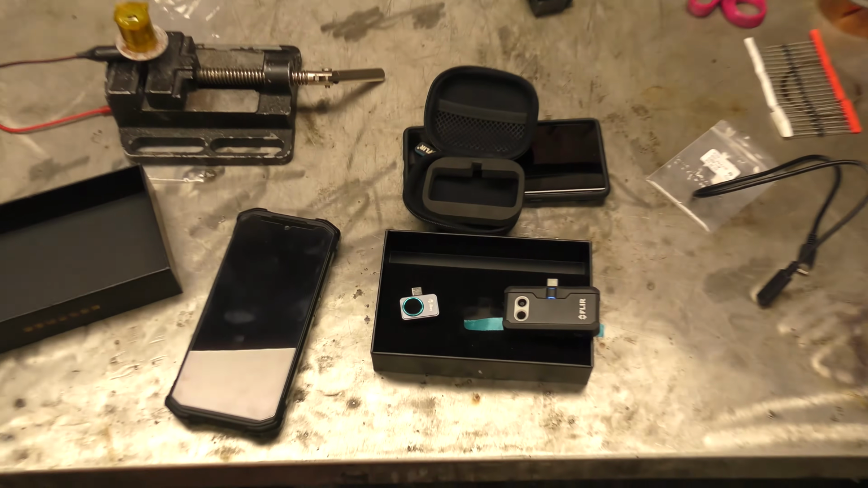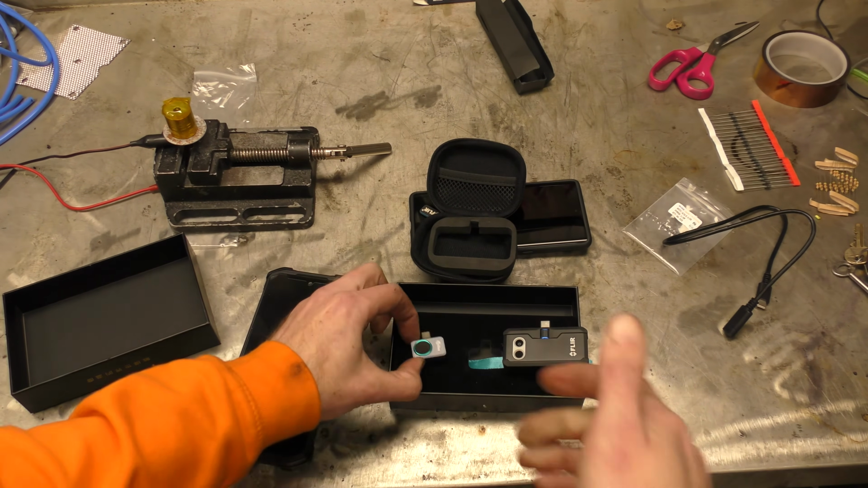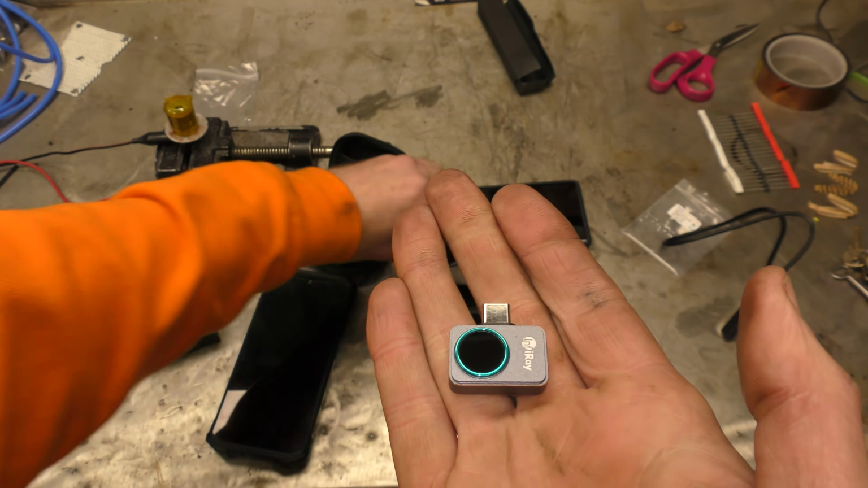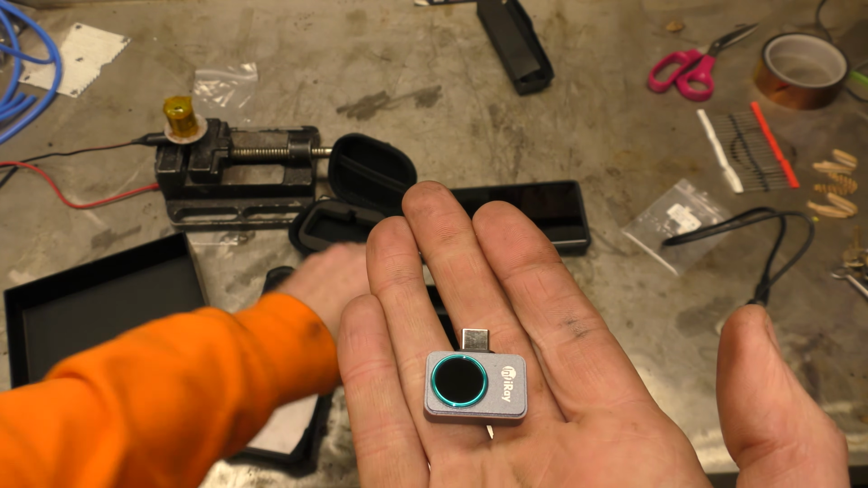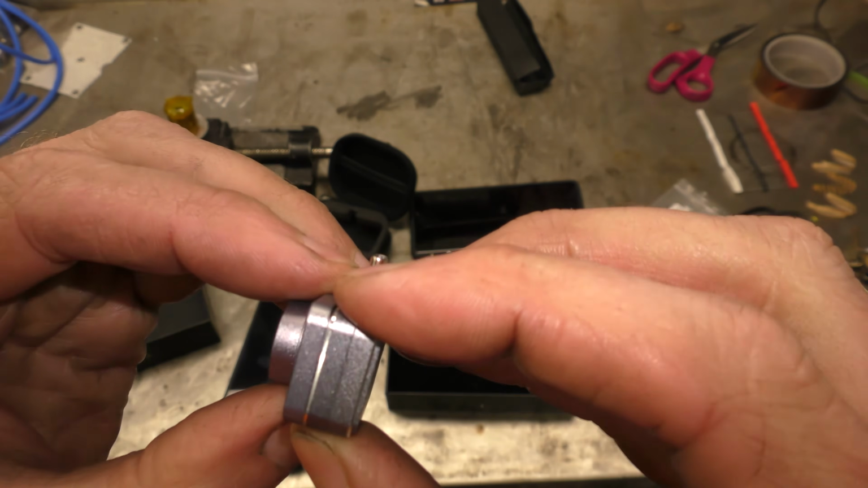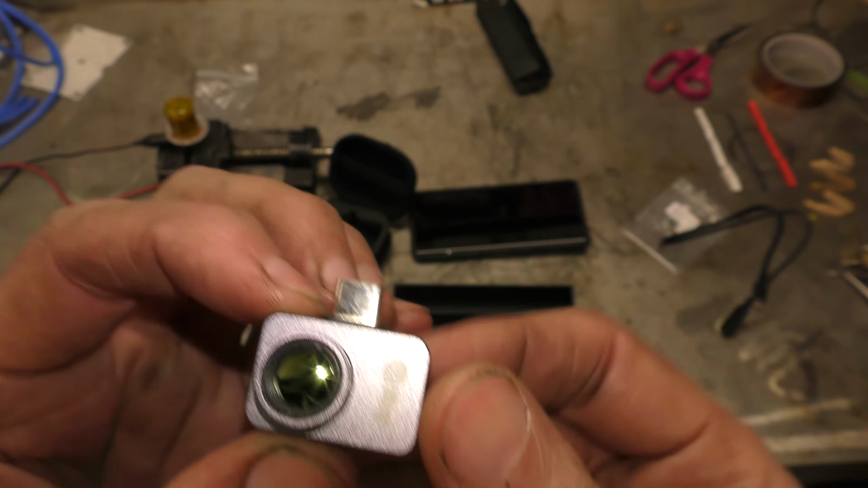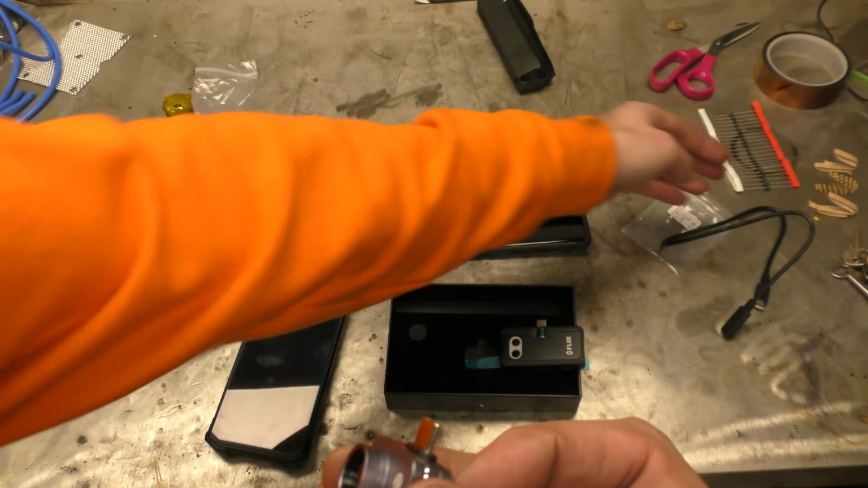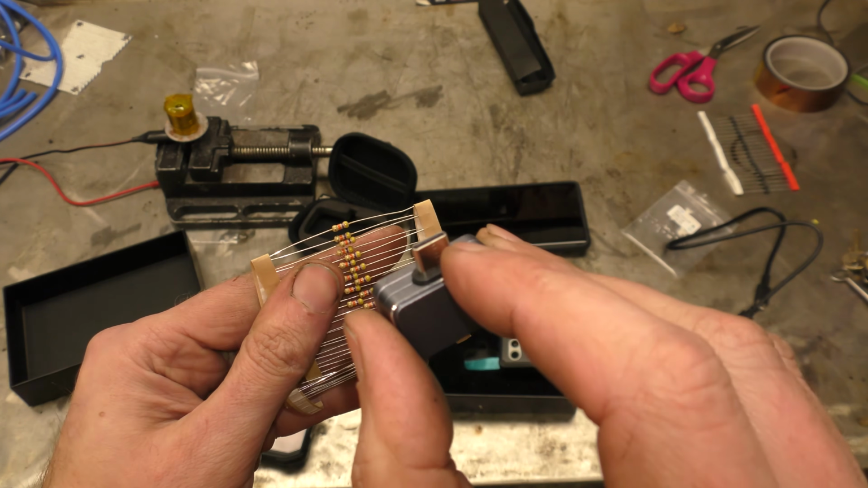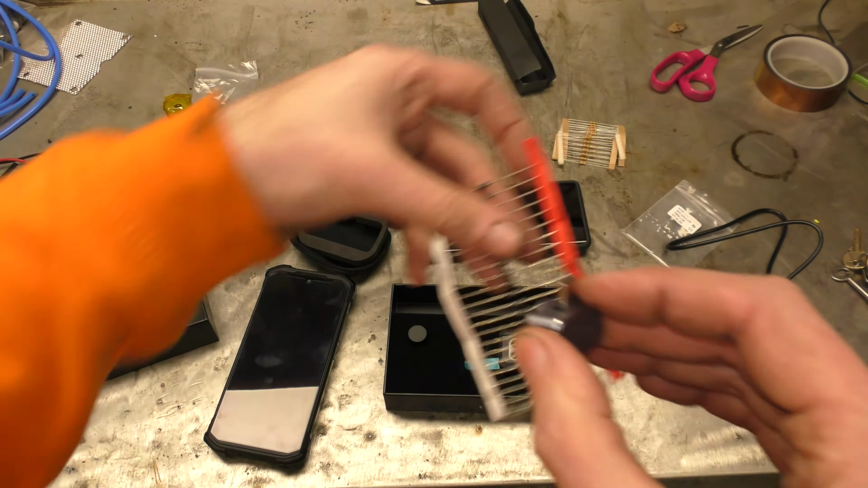And the other thing that Infiray sent, mostly because I asked them to, is, so they sell this, and they also sell a macro lens adapter for it. This is the macro lens, and it just magnets onto the front of the camera, and that lets you do macro stuff. You get up really, really close to electronic components on your electronics board. So, like, resistors, we'll be able to see actual resistors and get real up close.